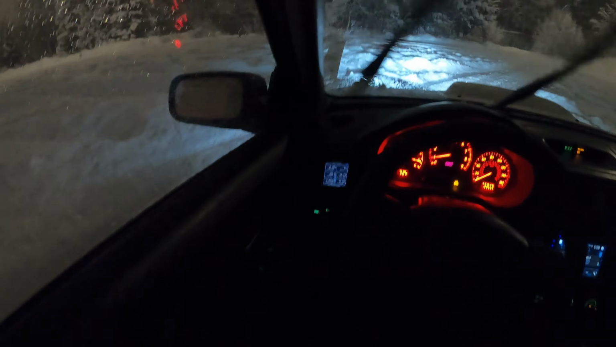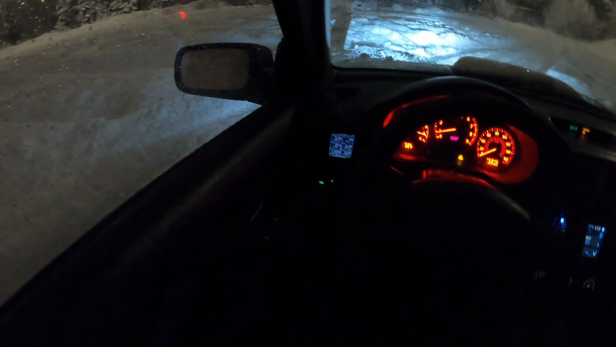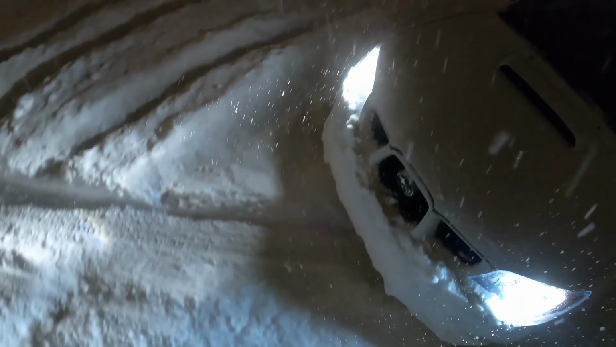See, my temperatures are rising, my coolant temps. My coolant temps are probably rising because the radiator is blocked with snow, because I am snow plowing. Let's go check it out real quick. Look at the wheels, man. That is nuts. Yeah, just like I thought. Blocking. Radiator, don't want that.